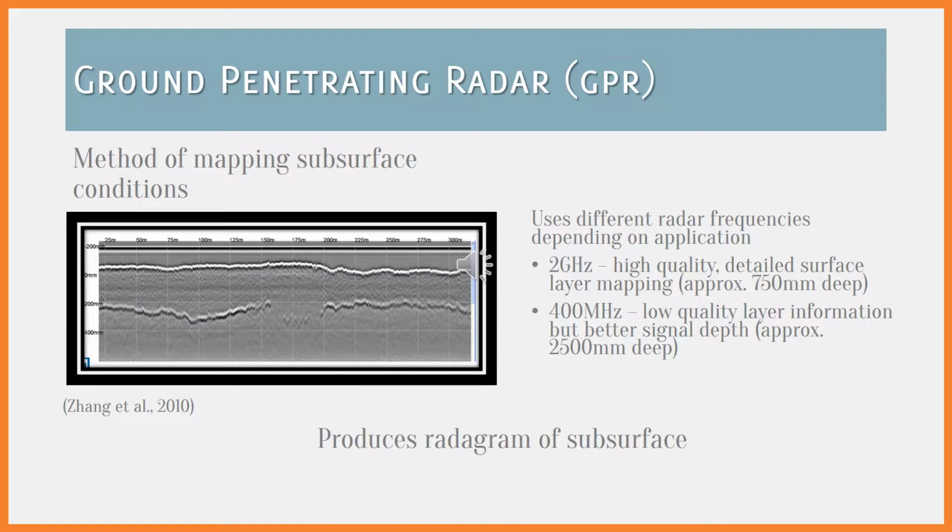Ground penetrating radar, or GPR, is a widely accepted method of mapping surface conditions, including structures, erosion, and moisture content. It has been used in fields such as pavement design and bridge inspection, as it provides a non-destructive means of seeing what lies beneath. GPR uses various frequencies depending on the desired application, though for ballast monitoring, generally 2 GHz and 400 MHz frequencies are used.